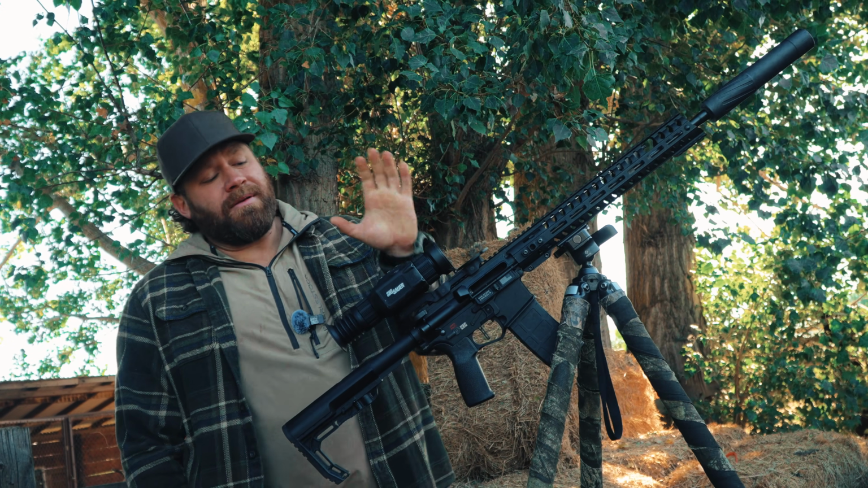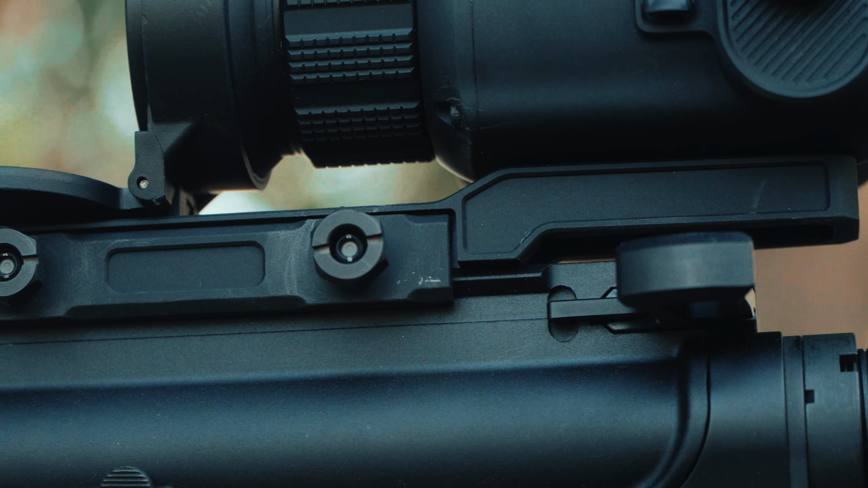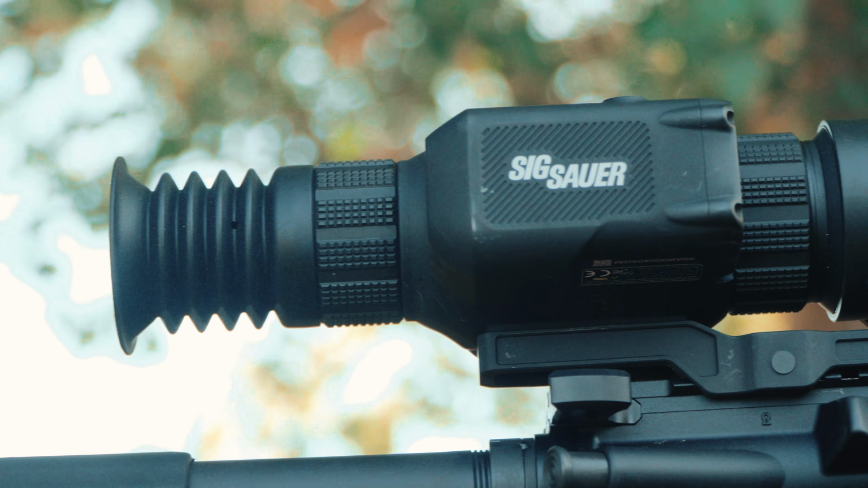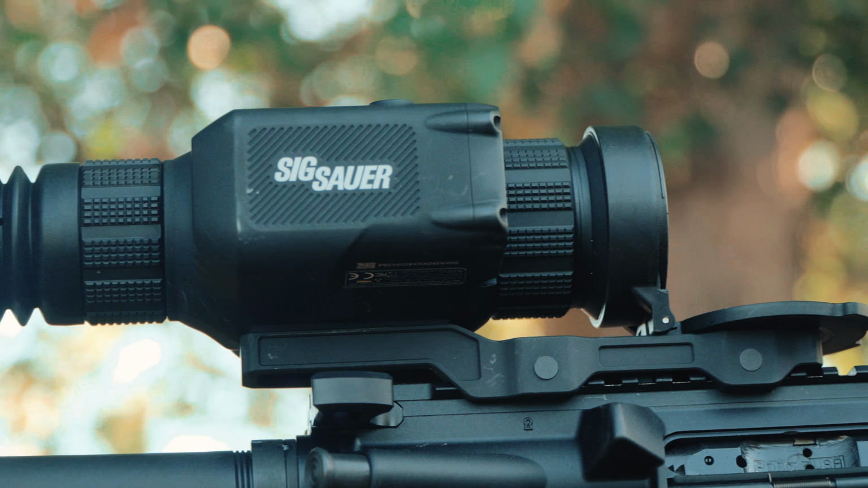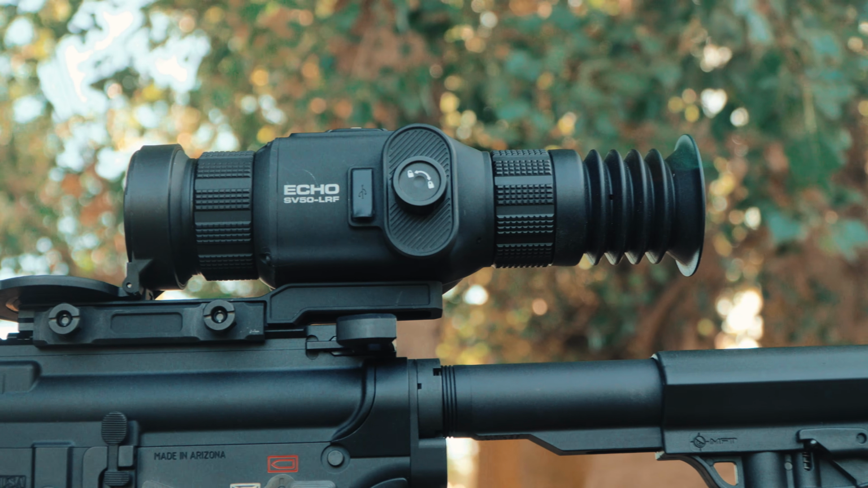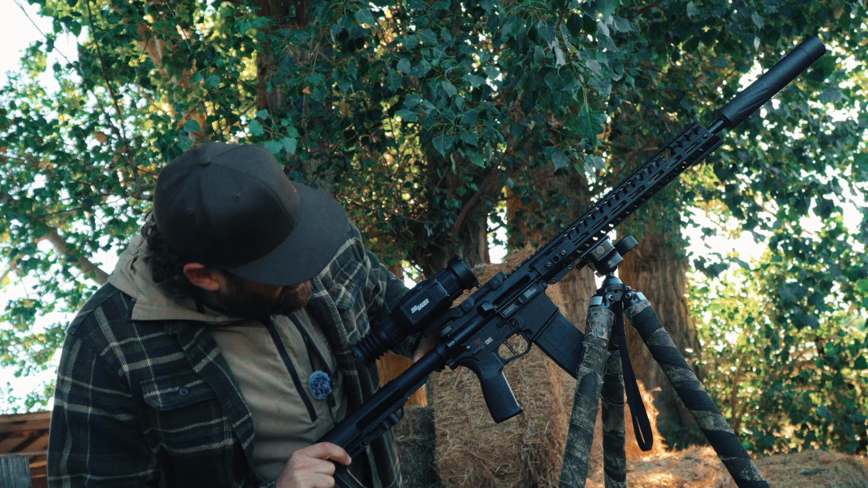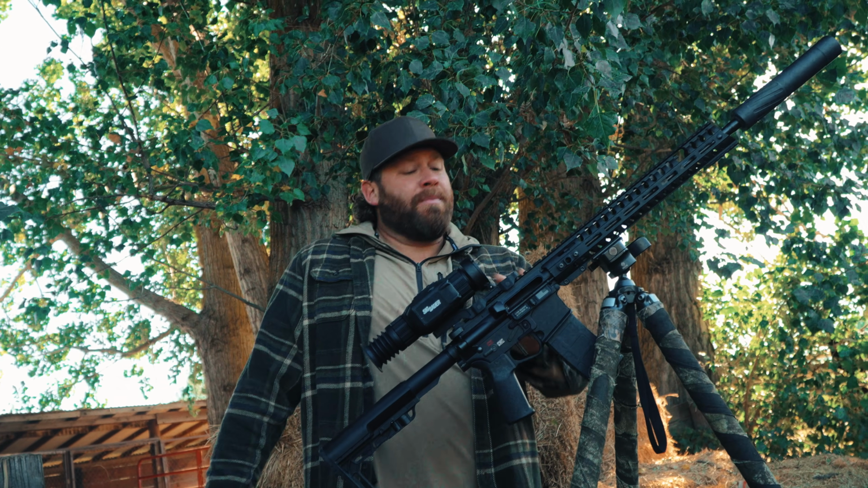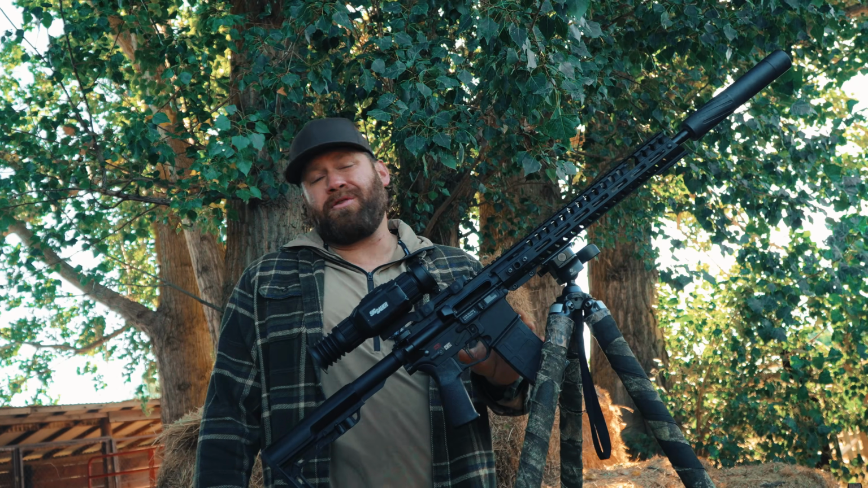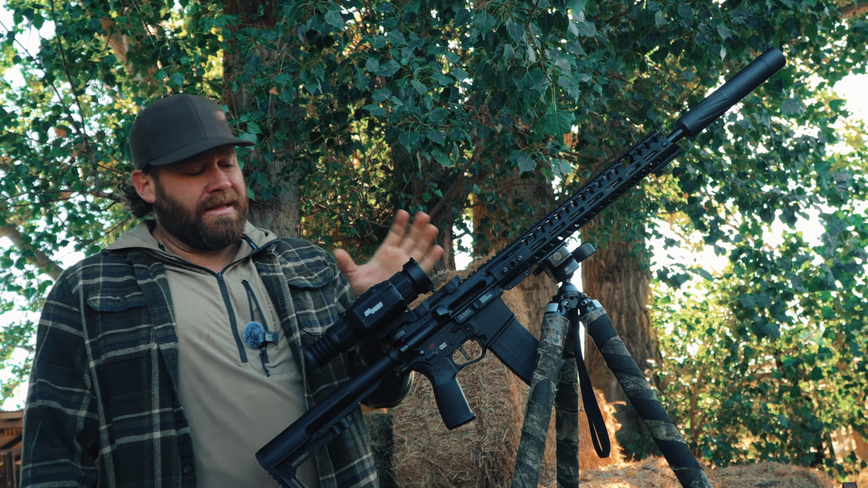So let's talk about some of the other features. Let's talk about the mount first. The mount on this is solid. It locks up tight. I torqued it to 65 inch-pounds. I believe it's going to be very repeatable. It allows the optic to come clear back where you need it for eye relief, meaning it's cantilevered way back. It doesn't get in the way of your charging handle on an AR. And my height over bore on this PRF AR-15 was right at 3 inches is what I measured it at, or maybe 3.1. So we're right there.